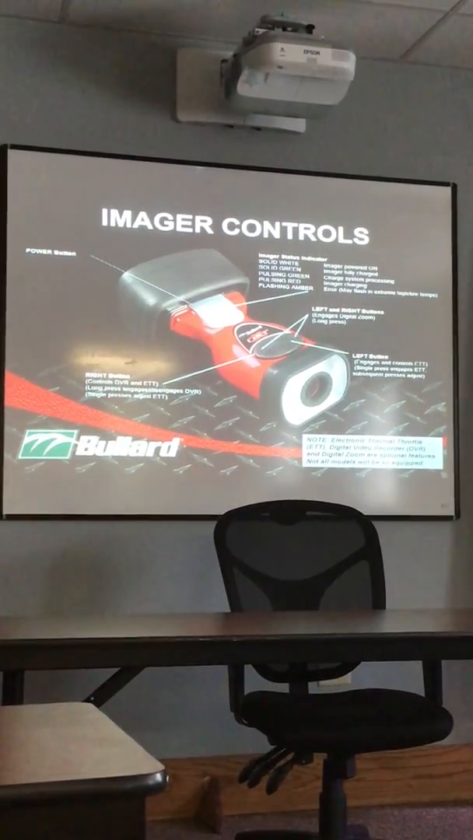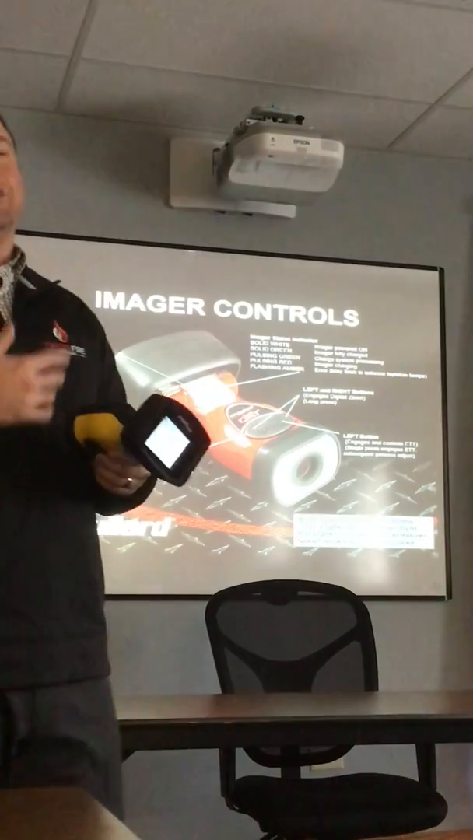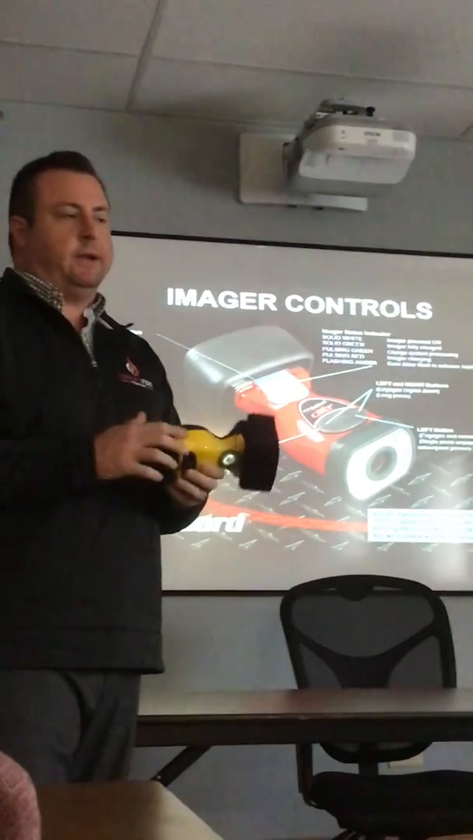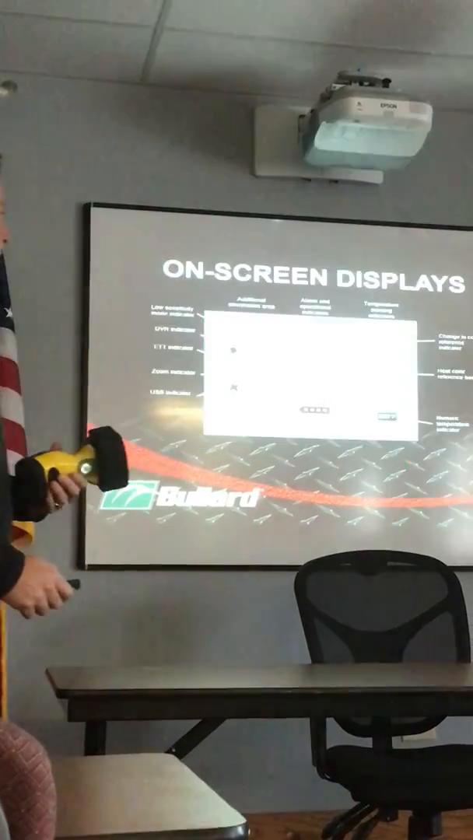There's a right button on here, you guys don't have to worry about it, besides going back and forth for thermal throttle. But there's other options that you could get, recording capabilities and zoom, which I don't recommend. So those aren't on here, so you don't have to worry about any of that on the right button.